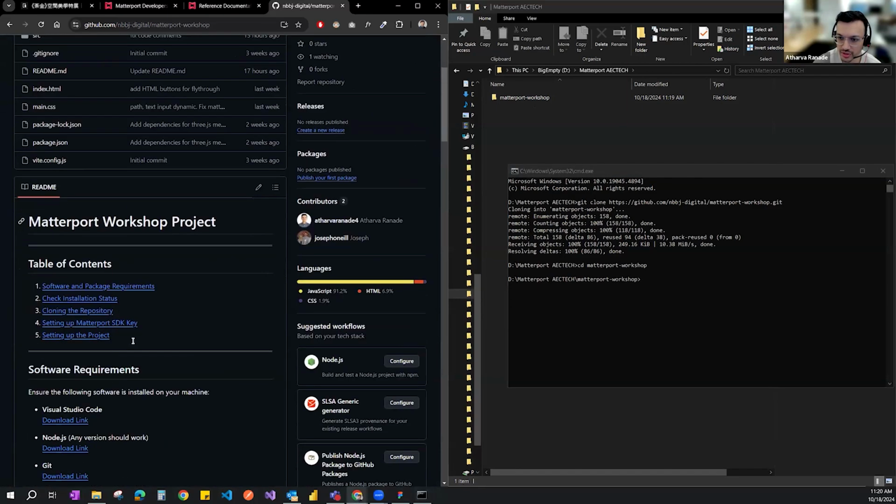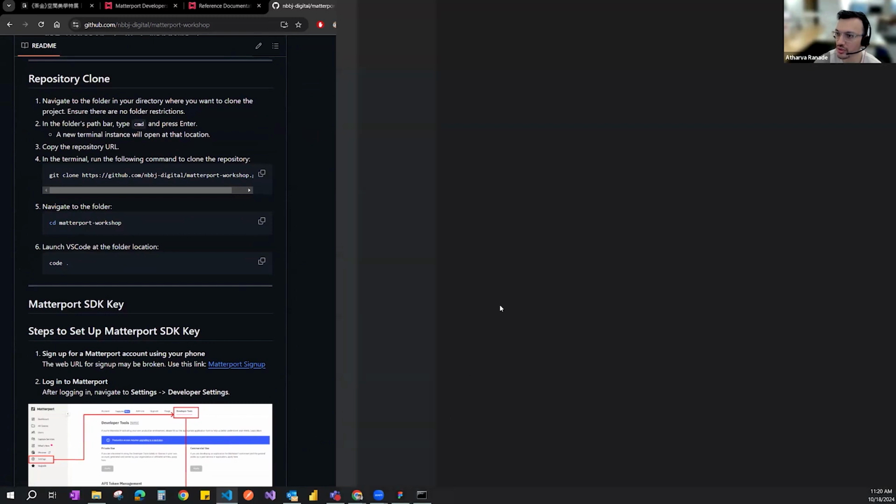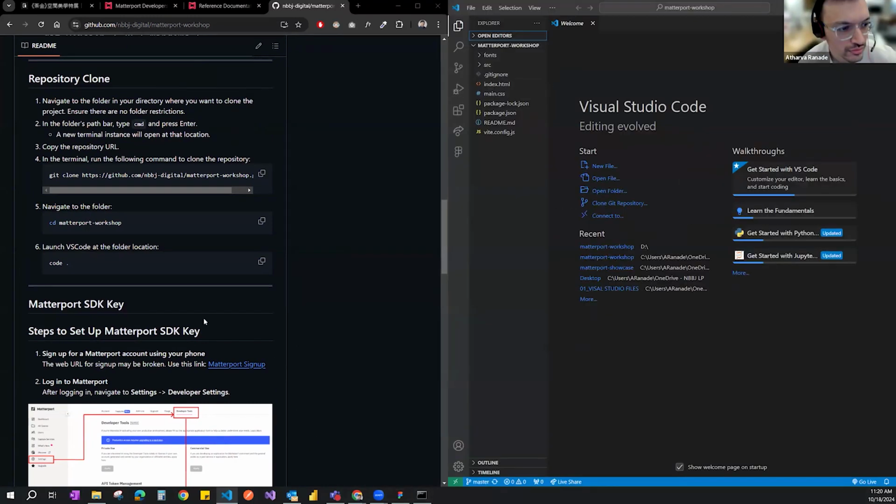So we're in the process of cloning the repository here. So we have done step 4. We have done step 5, which is navigating to the folder. And then the next step from there would be just to do code dot, which would open the instance of Visual Studio Code at that location.